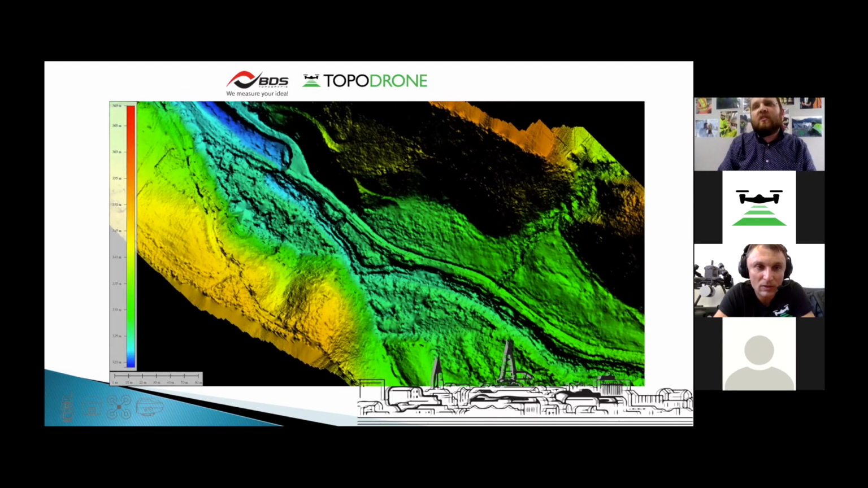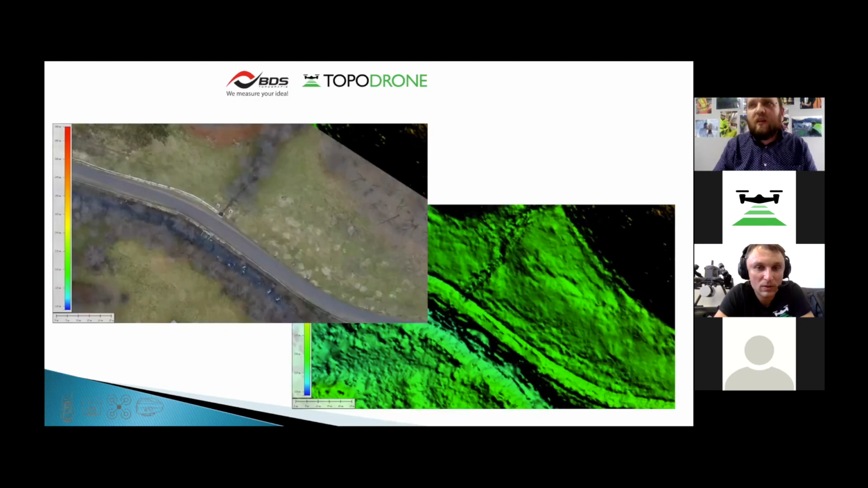Here I generate the DTM, a digital surface model, which was created directly from the classified point clouds. And you can see here the comparison between the orthophoto and the DTM. At the time when I made the flight, the light condition was not so good because it was near the winter, and we spent a little more time on the flight.